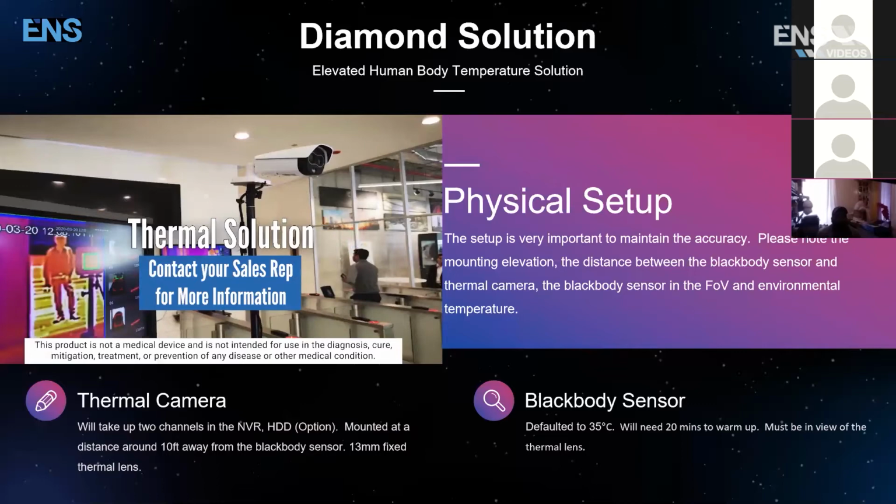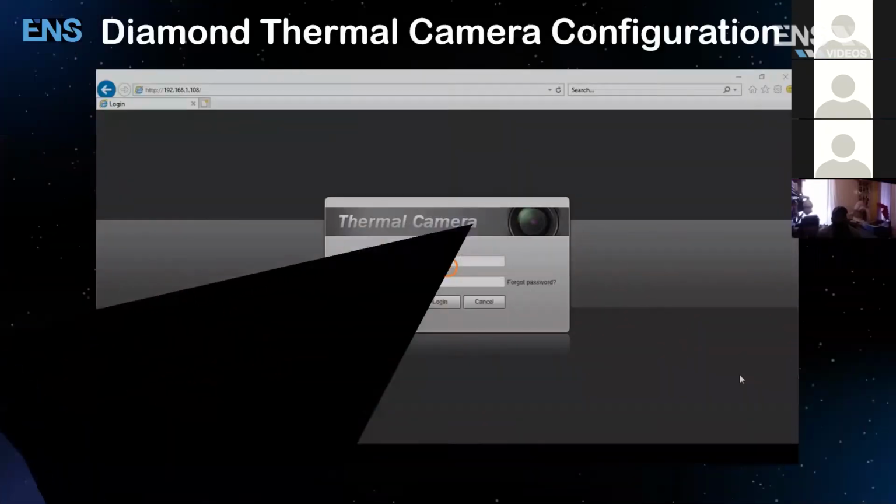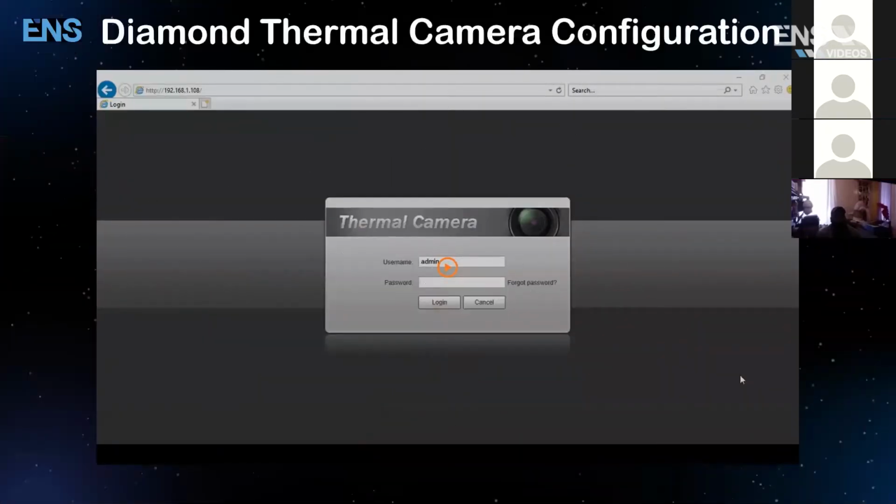So that is an example of a little bit of the physical setup. We're going to dive deeper into that. Let's get into the next slide. All right. So the first video was basically to show you that it's not rocket science to set this up.